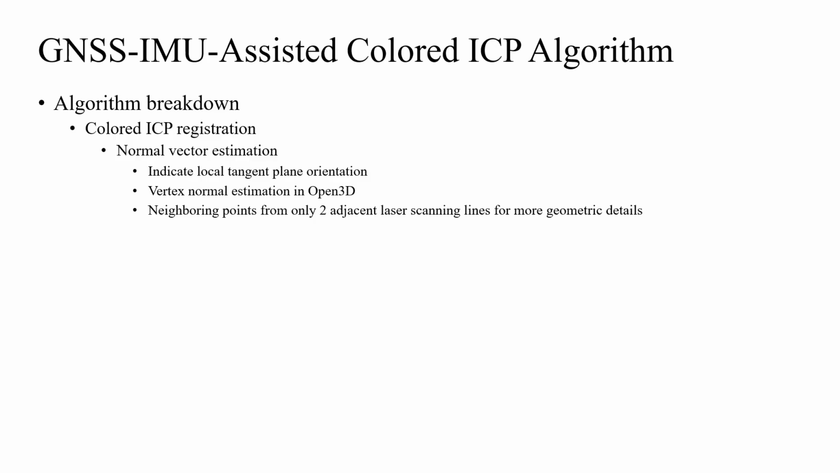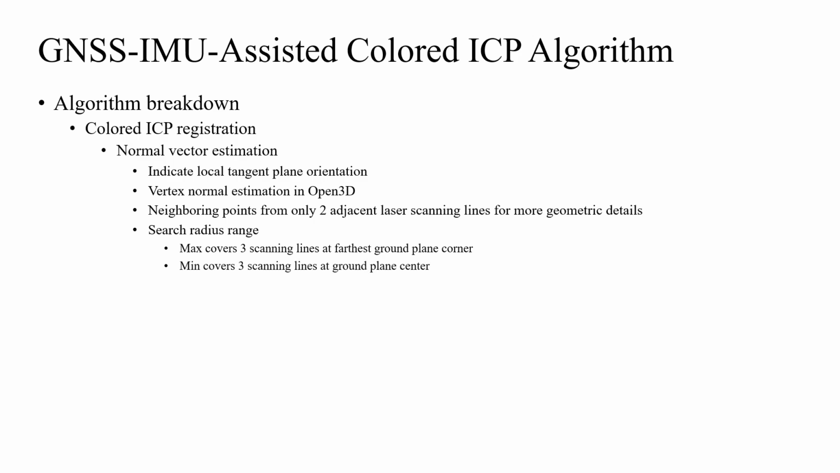However, since the distances between a point and its closest neighboring points on adjacent laser scanning lines vary depending on the point's location along the LiDAR's horizontal field of view dimension, a range of search radiuses for neighboring points were utilized. The maximum search radius corresponds to a search area that covers 3 adjacent laser scanning lines for points at the farthest corner of a ground plane, while the minimum value is for points located at the center. The registration was optimized over multiple iterations, which was 6 in the study, with the search radius increasing by a fixed step from minimum to maximum at each iteration that depends on flight altitude.